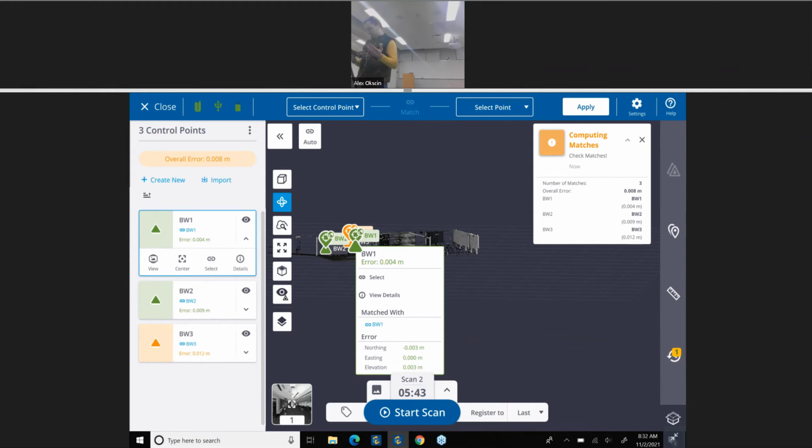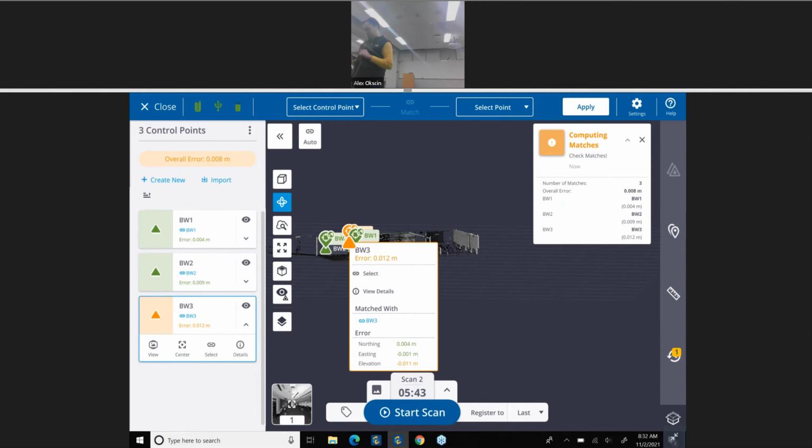It's millimeters, Alex. Oh wait, yeah, I was thinking that was double M. No, it's millimeters. We can see 0.3 here, so 11 millimeters, that makes a lot more sense. So this one right here is not good.